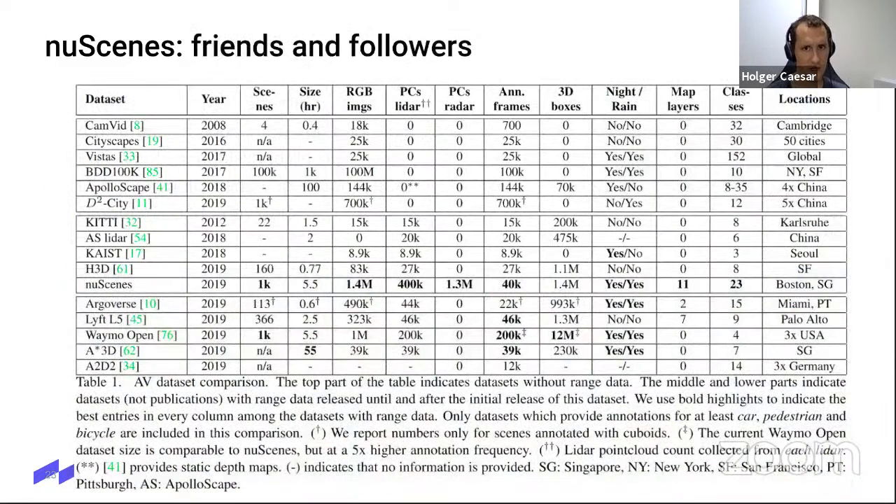Okay, here you see an overview of a lot of datasets. These two sections are datasets that came before us. This third section is datasets that were published after ours. And you can see that compared to anything before, our dataset is much bigger, if we look at, for example, the number of LiDAR point clouds or the number of annotated boxes.